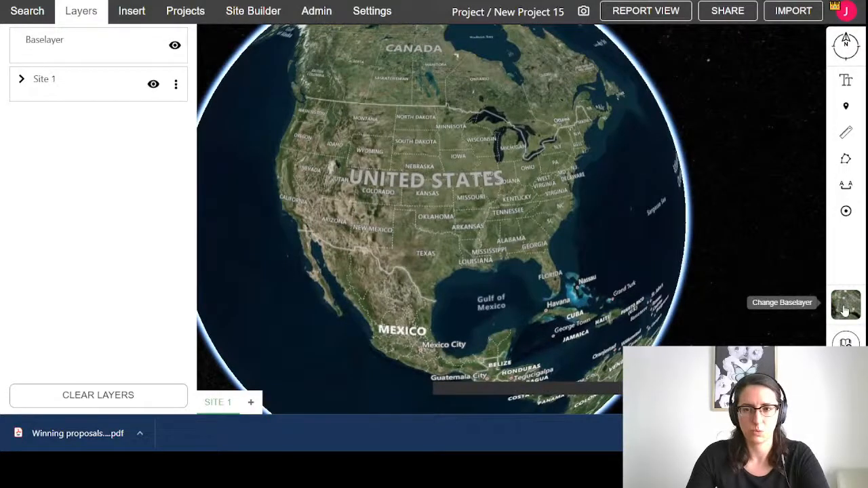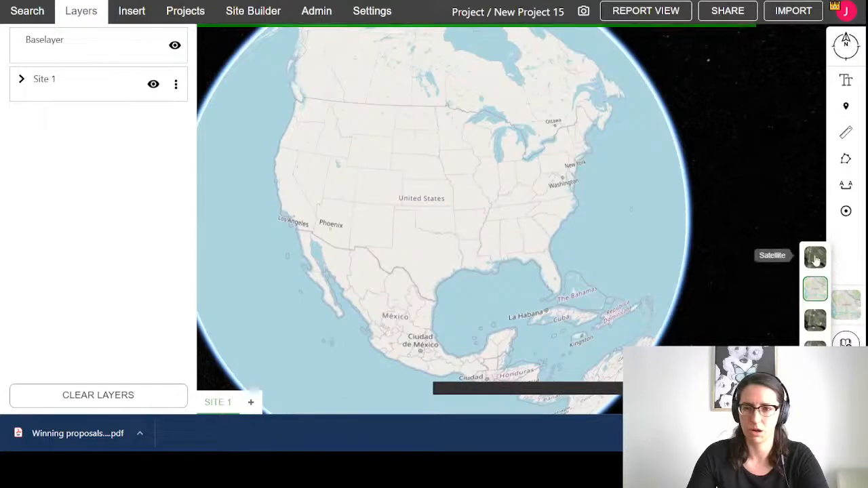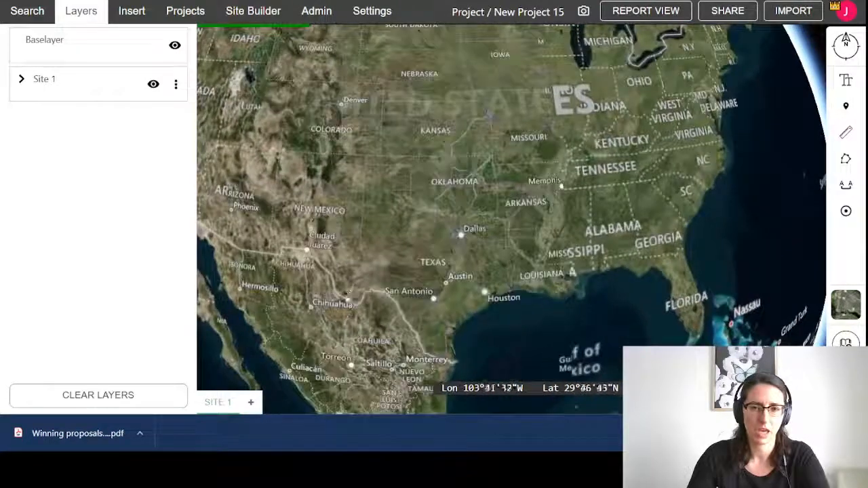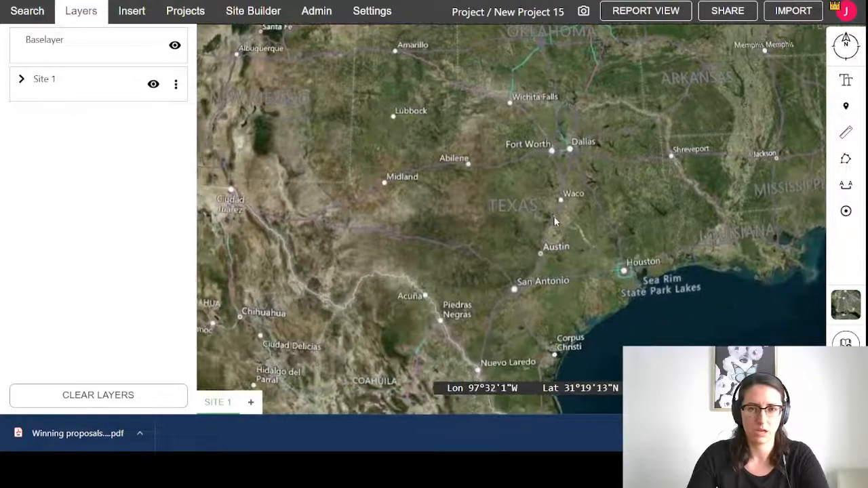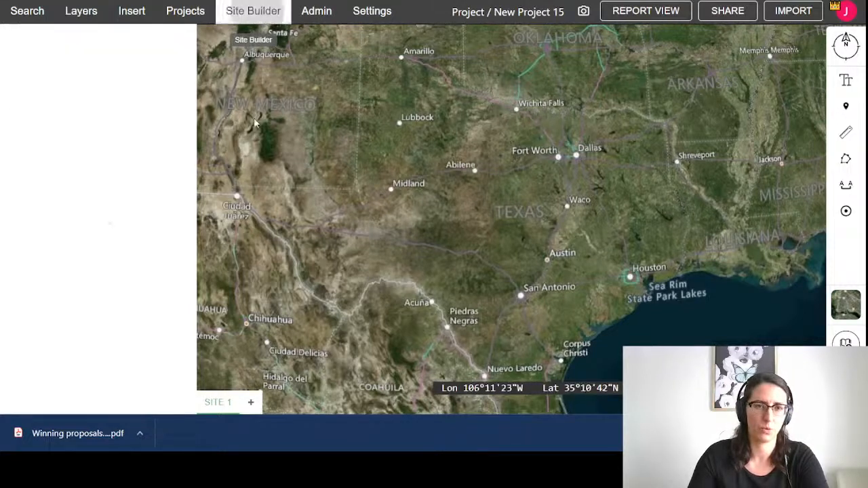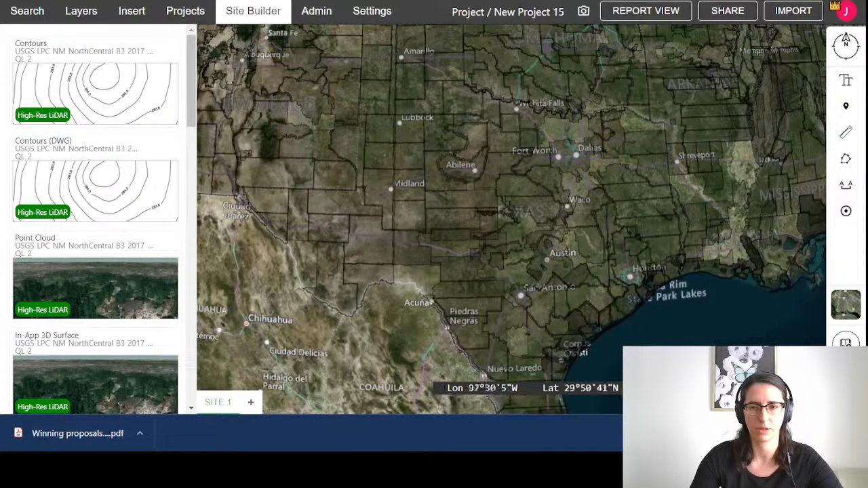One of the basics here is we do have a variety of base layers here, with some with labels, some without, and then an OpenStreetMap base map that's a little bit more barren. So I'm just going to use our base map here with the labels. And once I pop in here, I'm going to zoom into Texas. We'll be using Site Builder. So across the top here, we're going to open up Site Builder and show you what that might look like. I'm just going to zoom out and show you the availability.